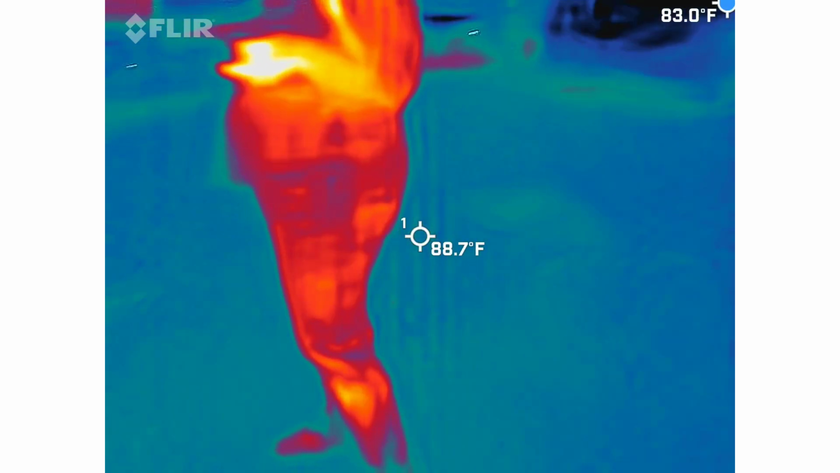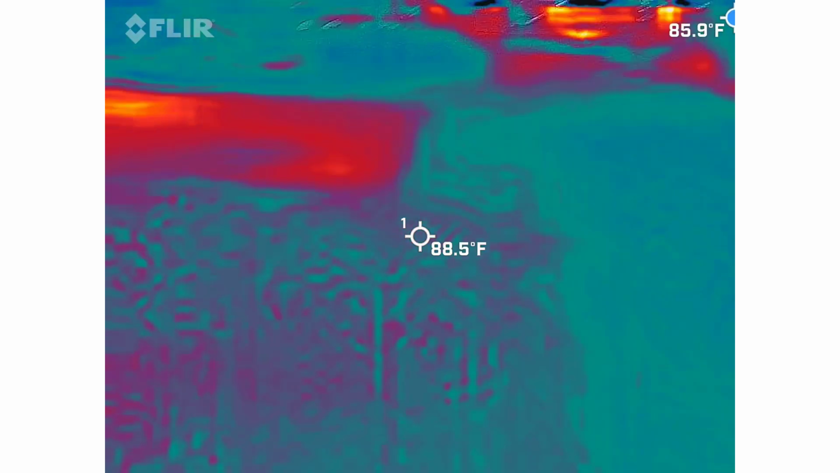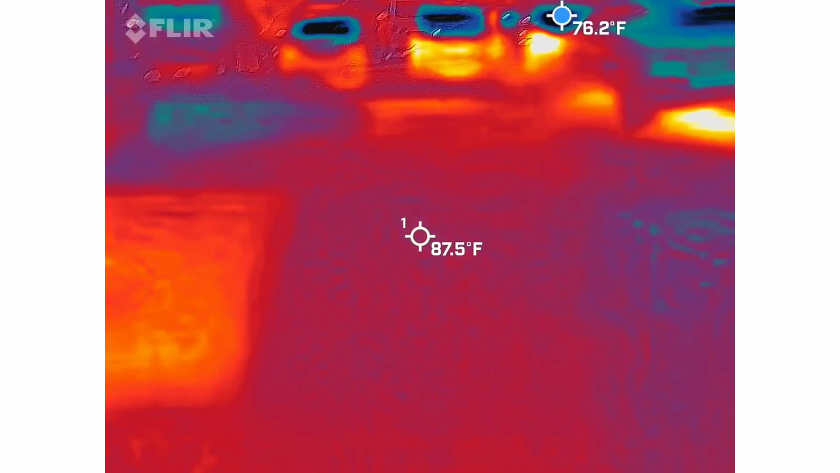You see anything, Brian? No cold spots. Everything's around 88 degrees. Yeah, that's what I'm gonna say, because I'm really spiking right here. Go back over here. Wander around the parking lot a little bit.